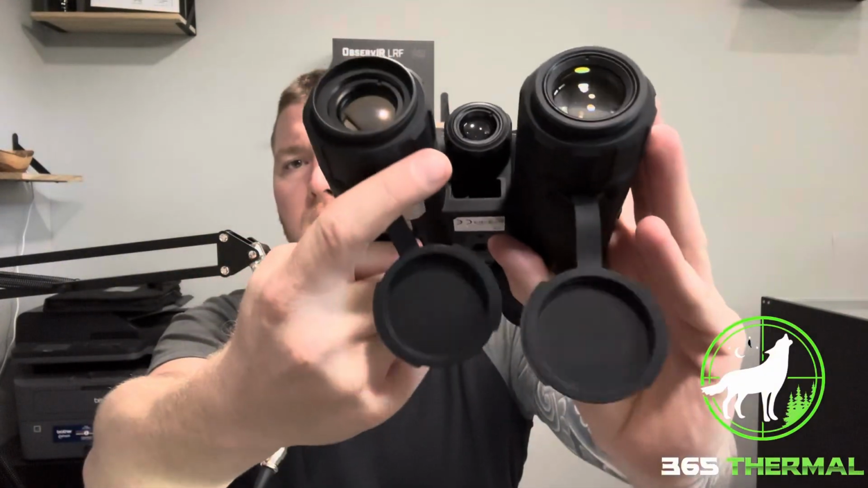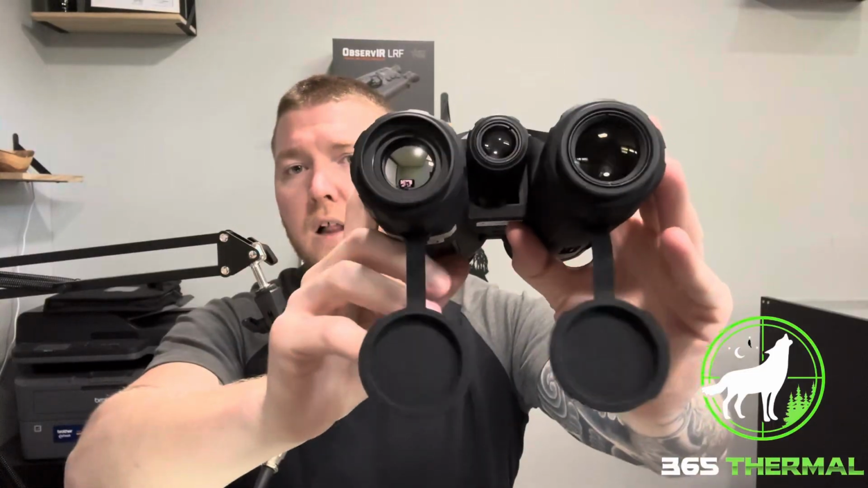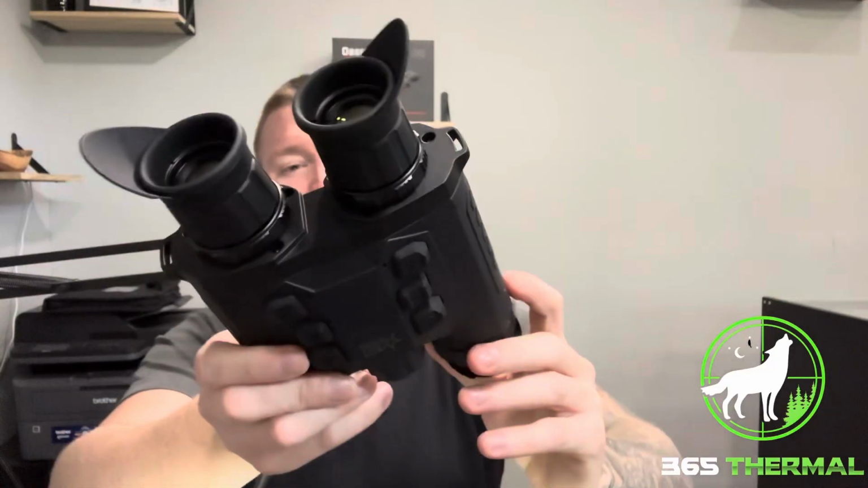All right, and then right here, I already said your objective lenses. You can see here in the middle, you've got your IR illuminator, as they call it, your LRF laser rangefinder there in the middle, and of course, your two display screens right here.